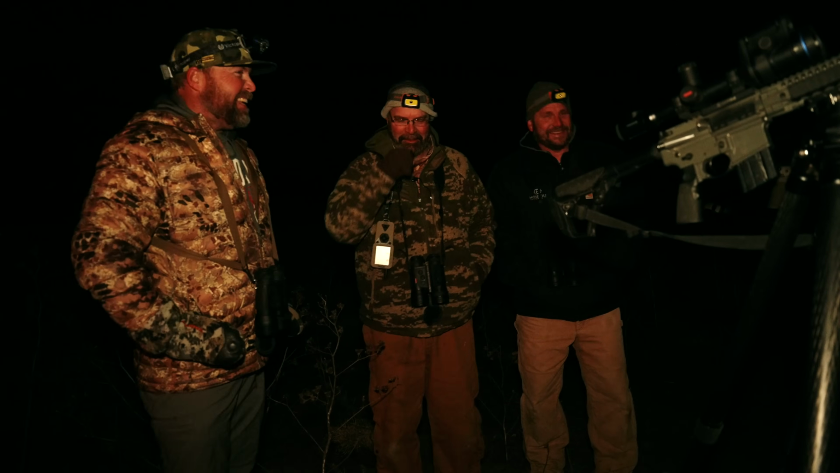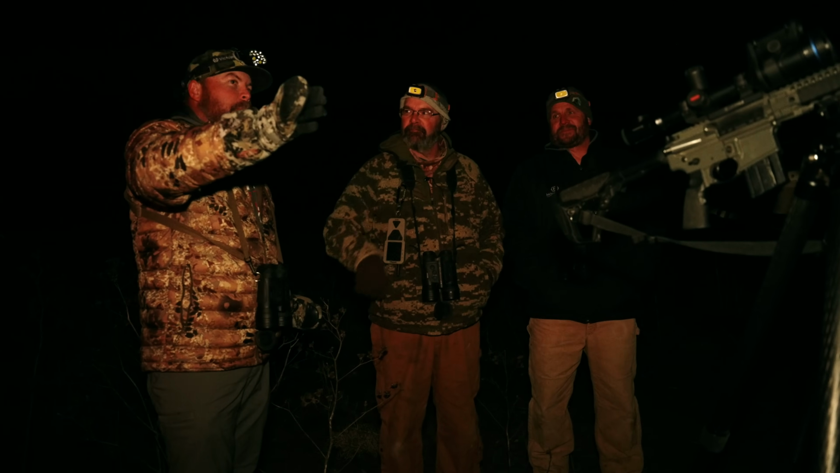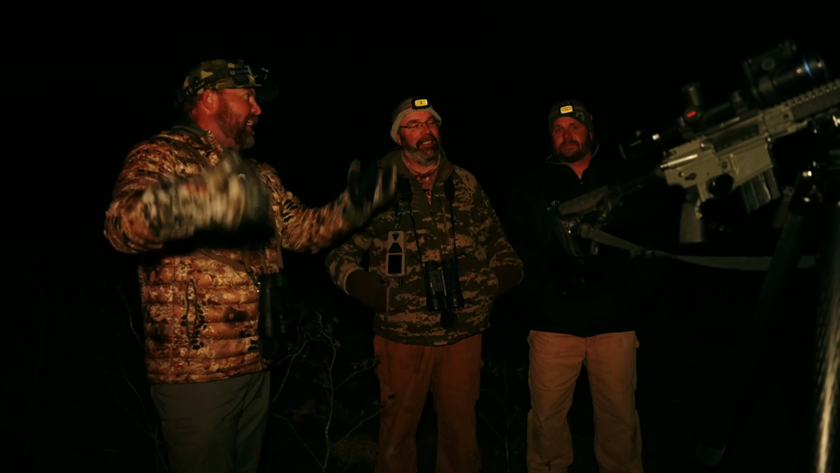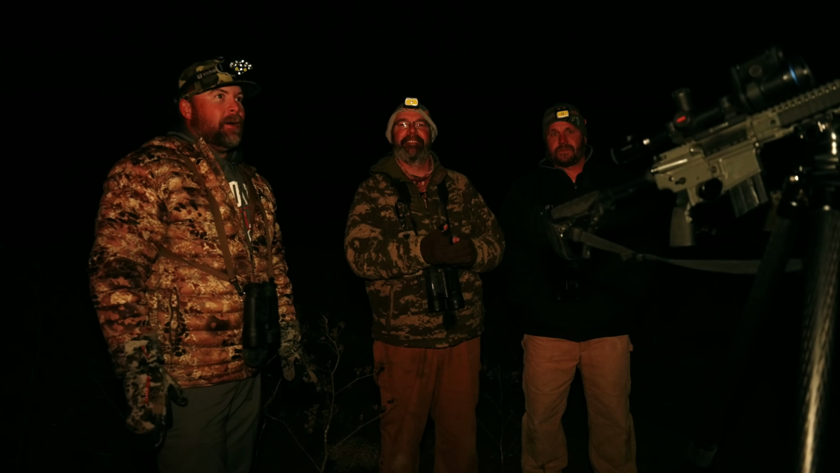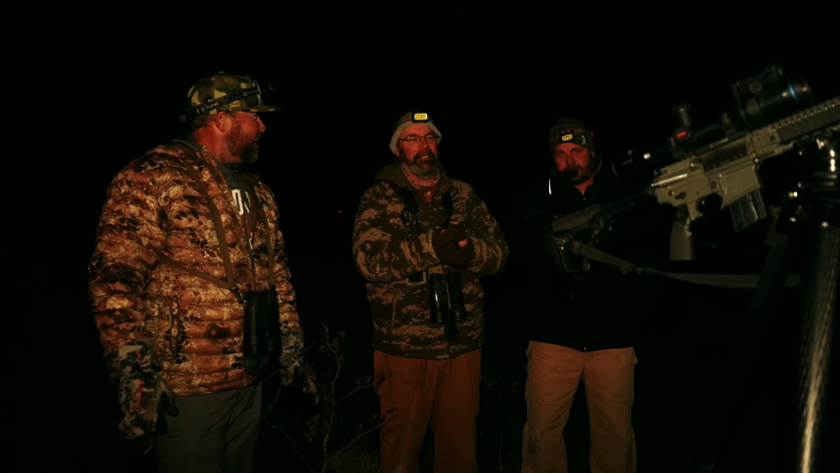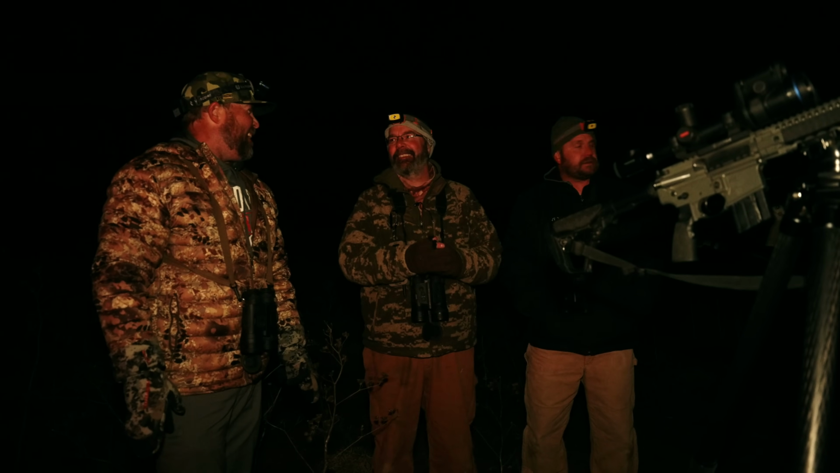That's when it popped out. You were just playing that rabbit. I thought that was a cat too. Took a while. Probably had to get about 100 yards before I could tell the ears on it. Finally, when it started cutting, I still wasn't convinced. I could see the nose.